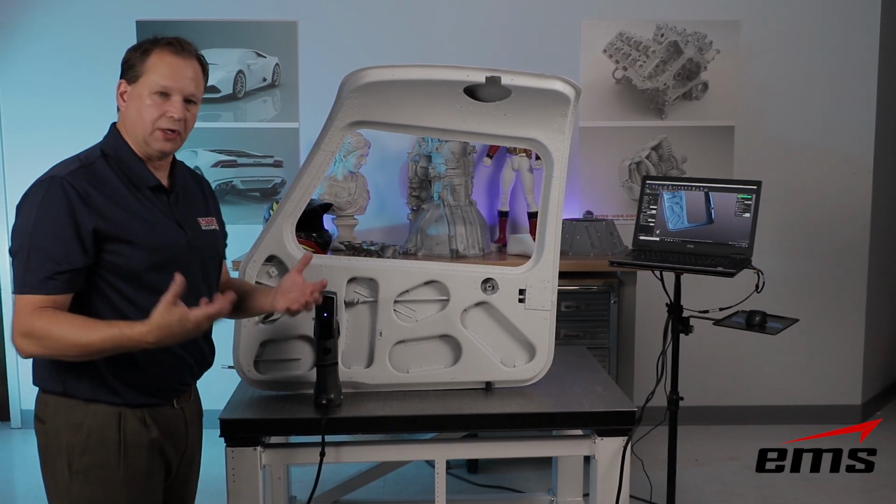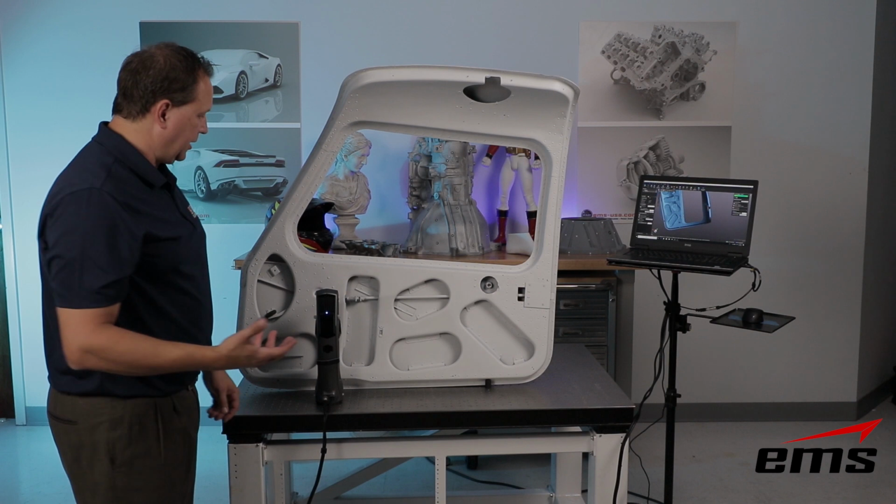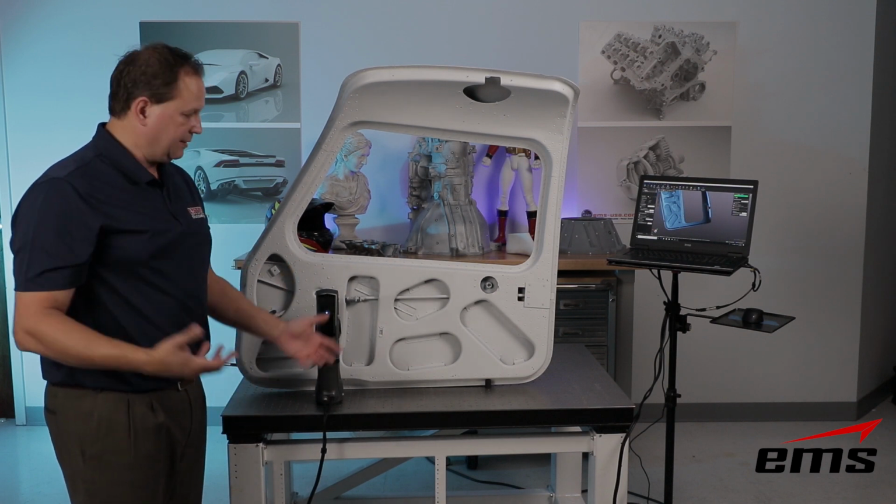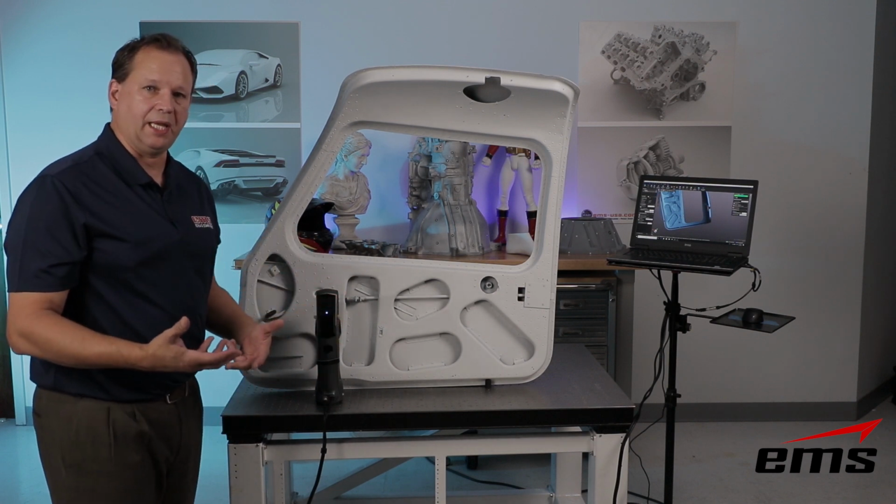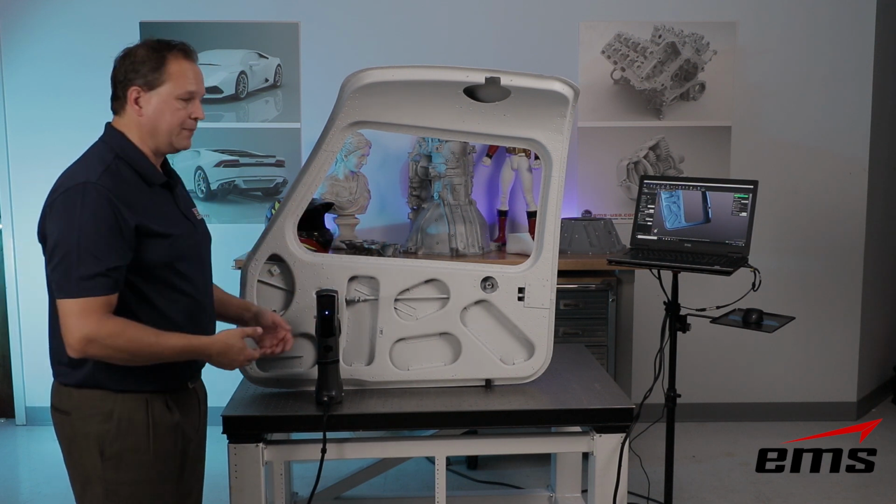So very fast, very portable, comes in a small travel case. You can put it in an overhead. You could fly somewhere. In this case, maybe climb inside the cockpit of a plane and 3D scan it. So you just need a laptop and the scanner, and off you go.